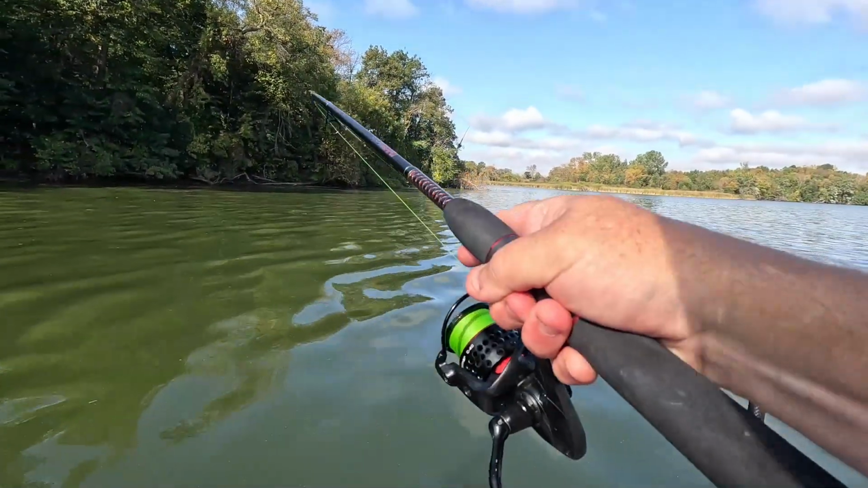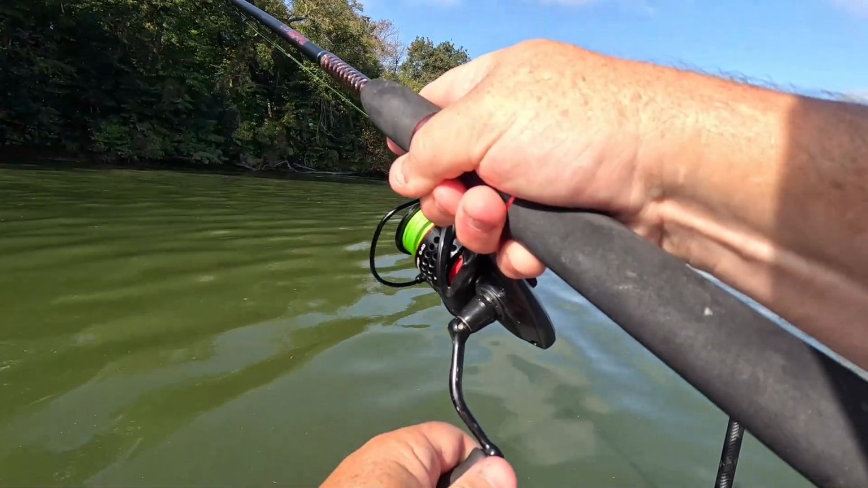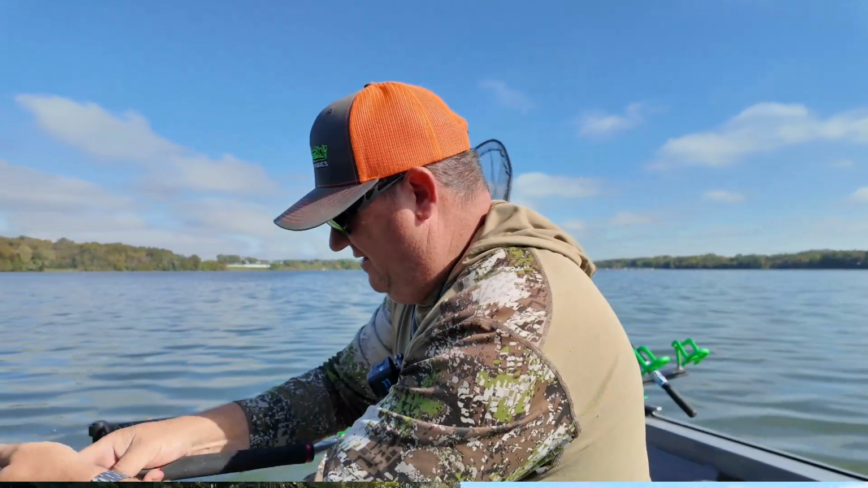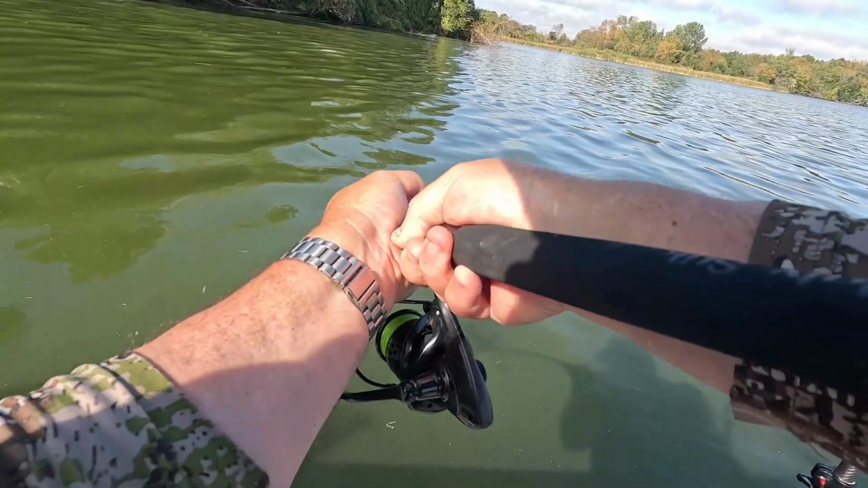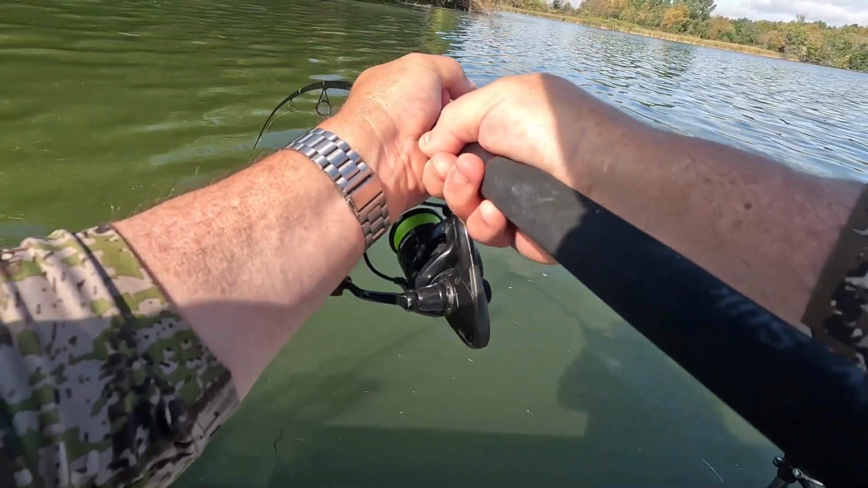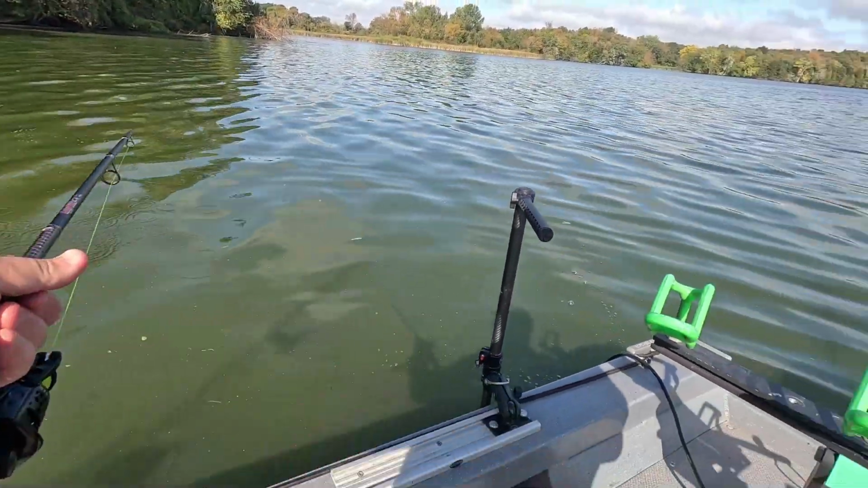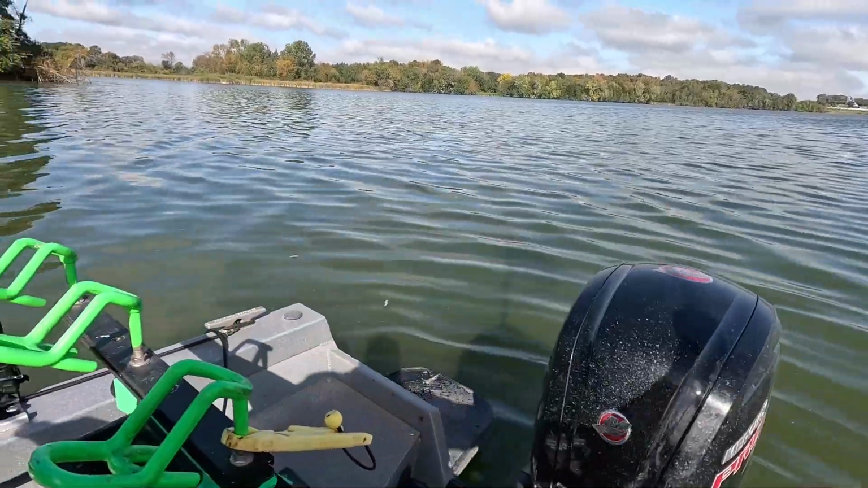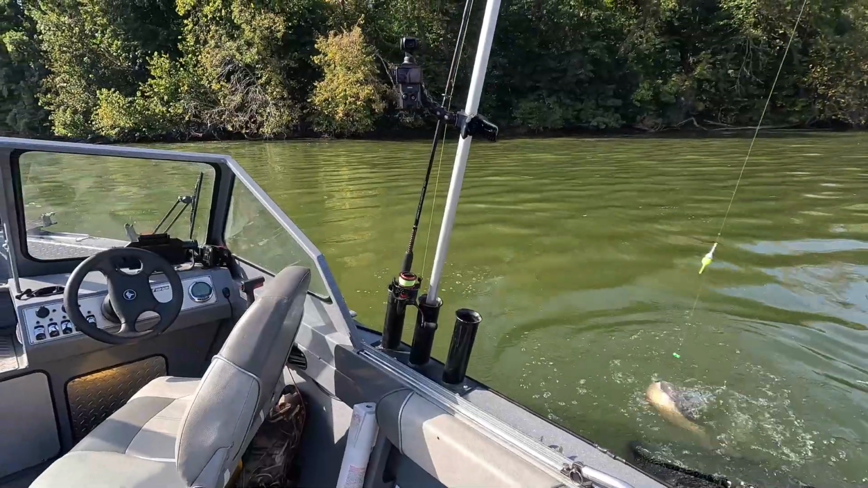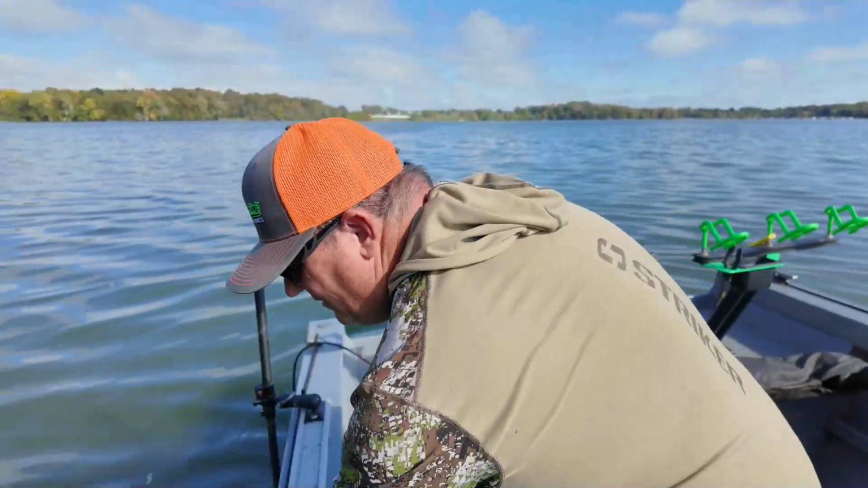Well, that one was up pretty dang shallow. That one was up in like 2 feet. It feels a little bigger too. Definitely fighting better. Bigger than that last one, that's for sure. Yeah, it's a nice one. A little drag. We'll take it. Starting to be a chicken believer. Get in here. Not a giant, but not a tiny one either.